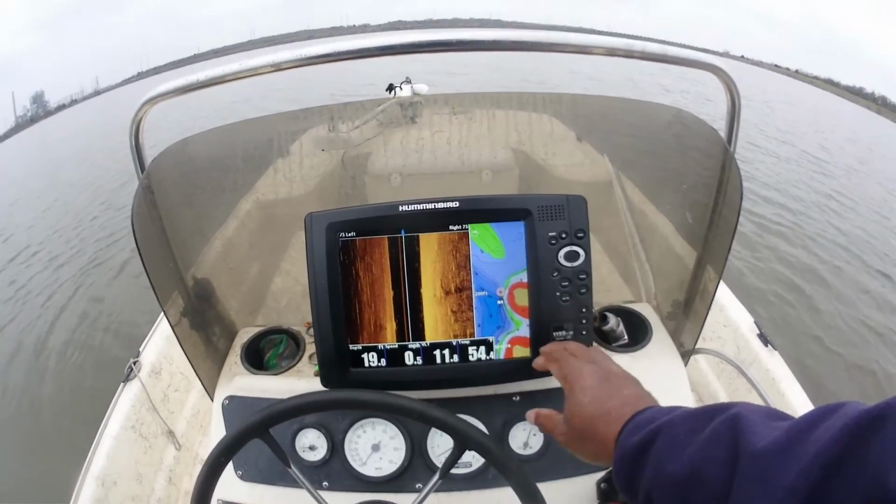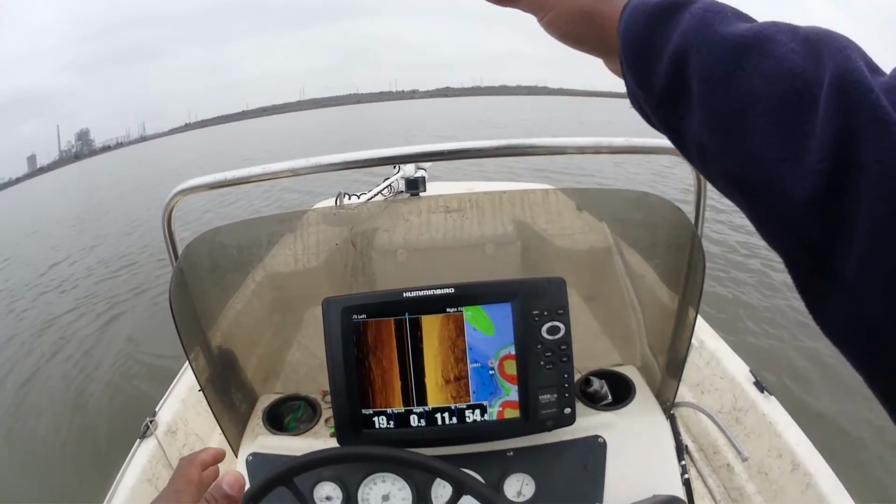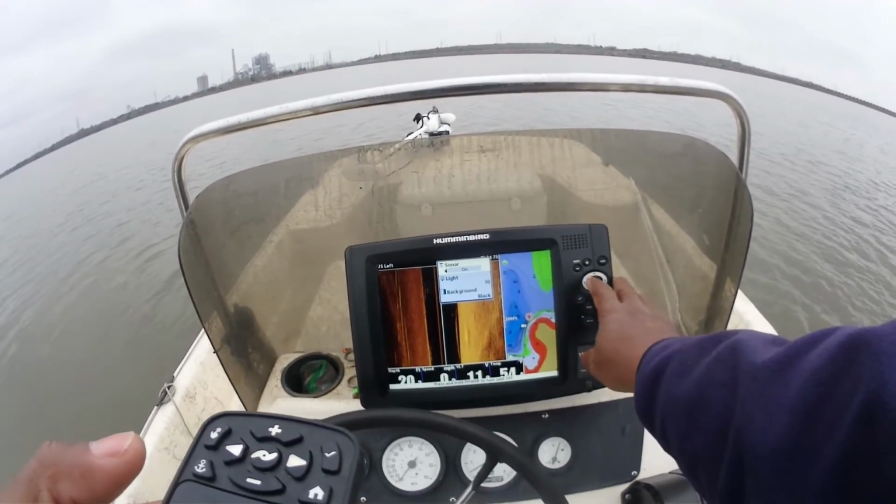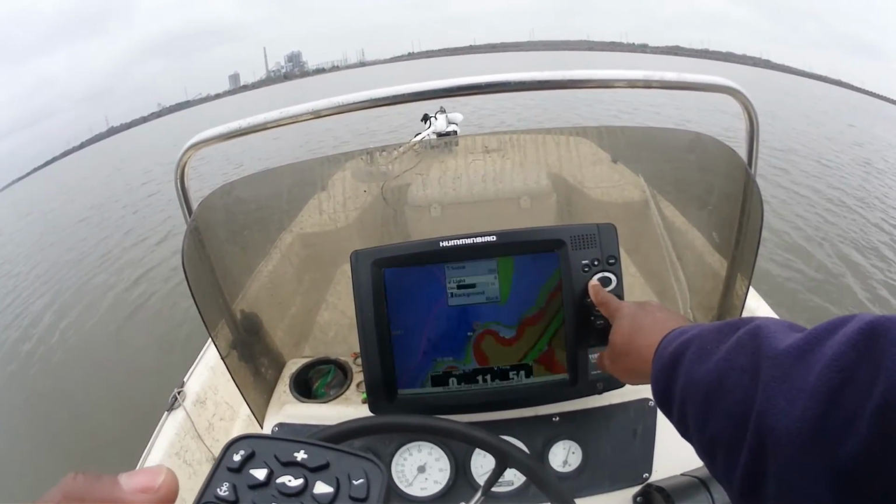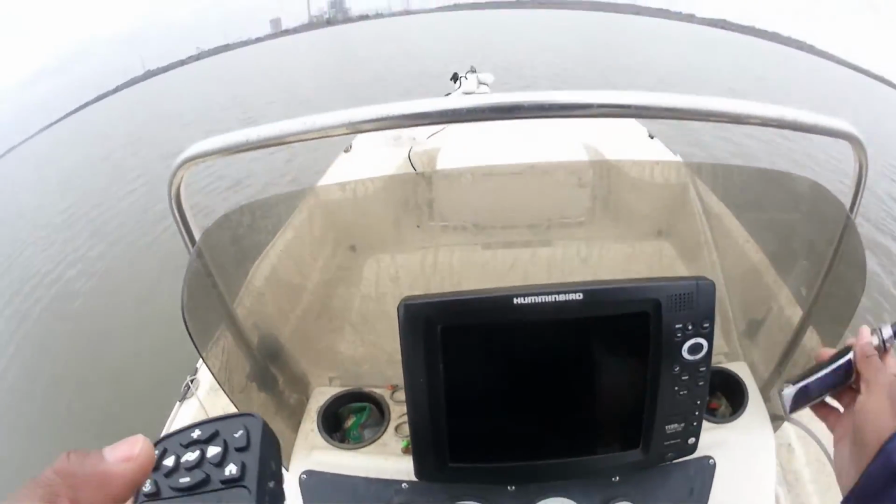Another good tip, guys, for those of you that run your units on the back and go up front to fish: if I don't turn it off, I'll hit that power button, turn my sonar off, bump down to my light, and dim it, and that conserves power.